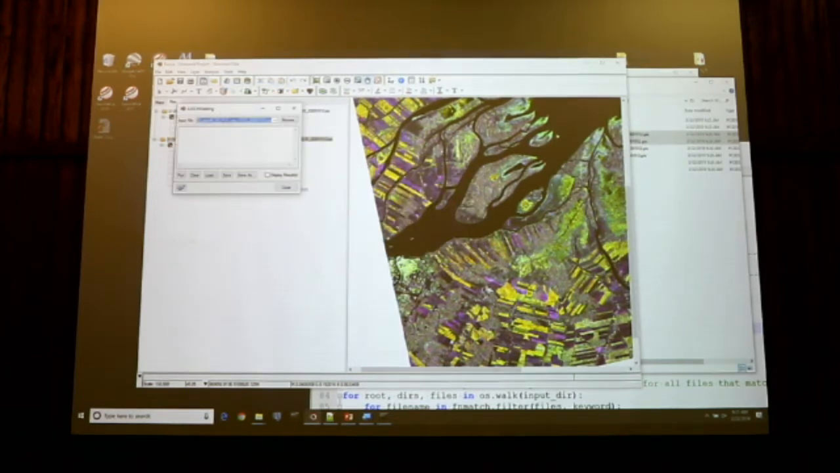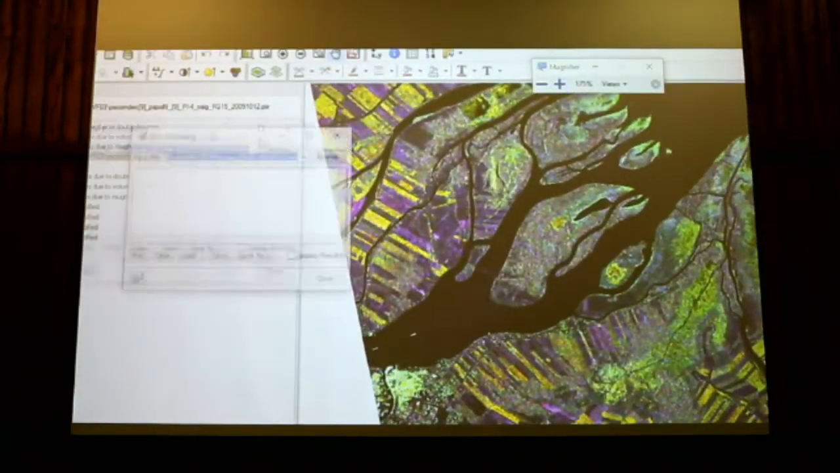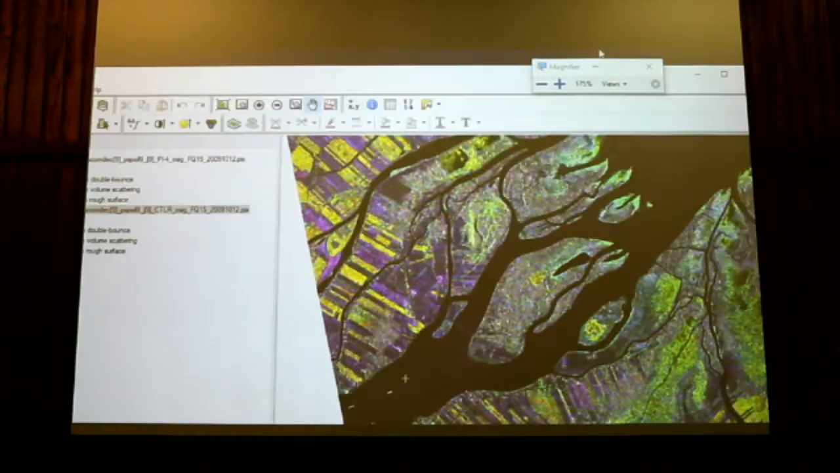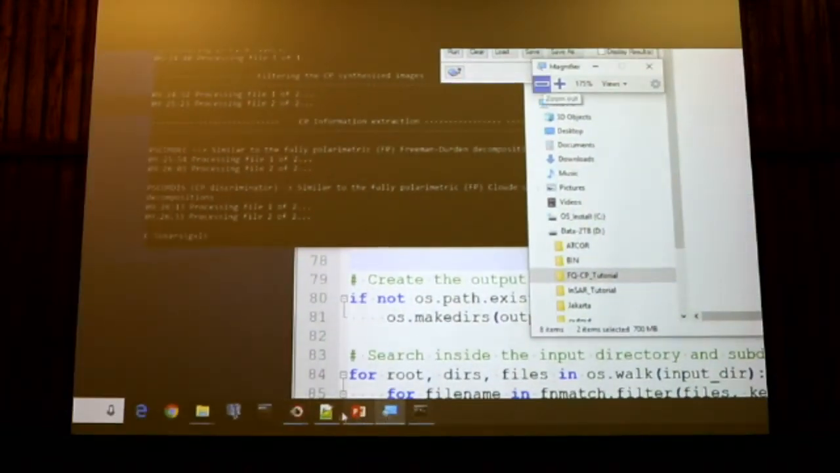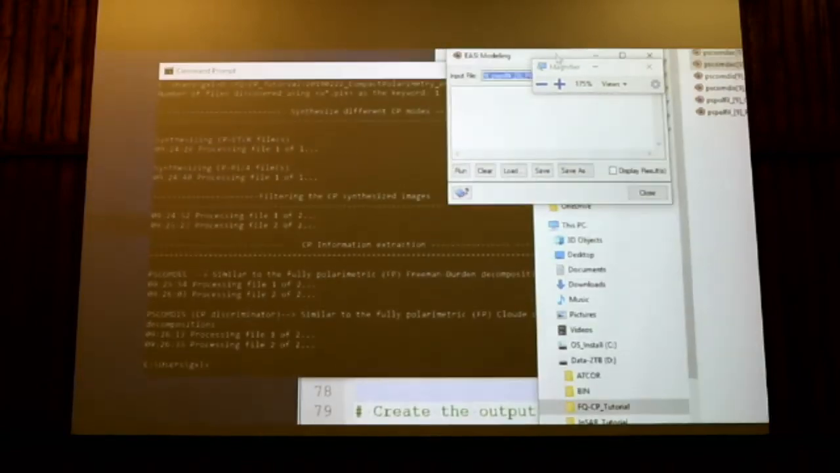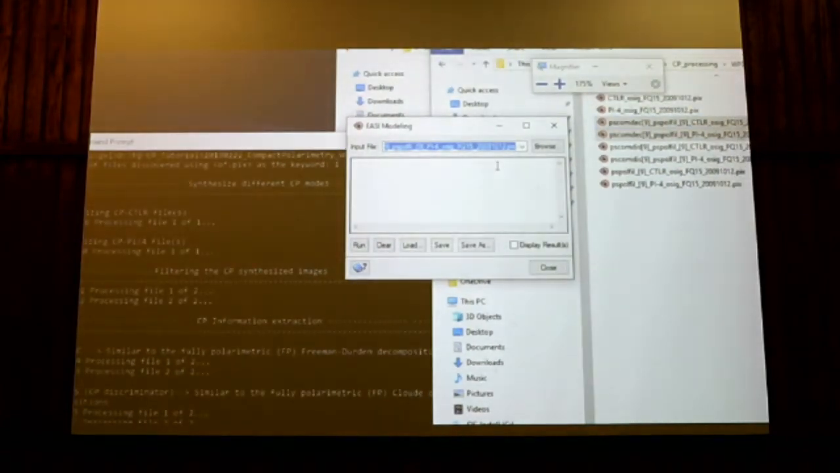And I will use the easy modeling, so I will just use the magnifier again so everybody can see what I'm typing. I just want to be sure that in the input file, in the easy modeling window, I have selected the right file. So this is the CTLR one.